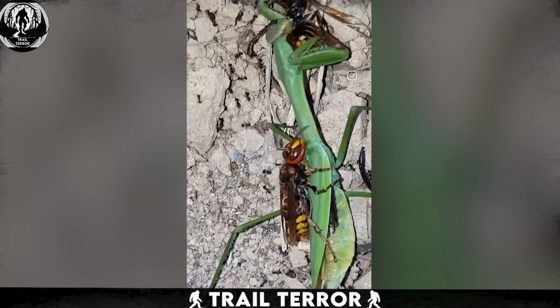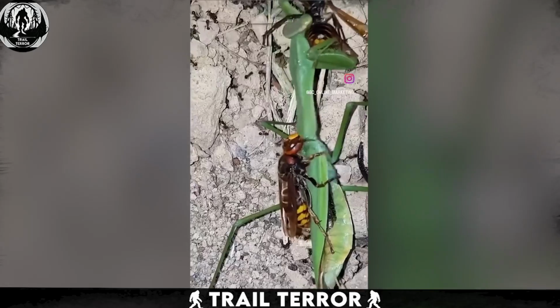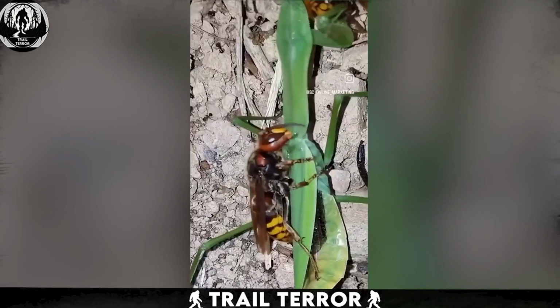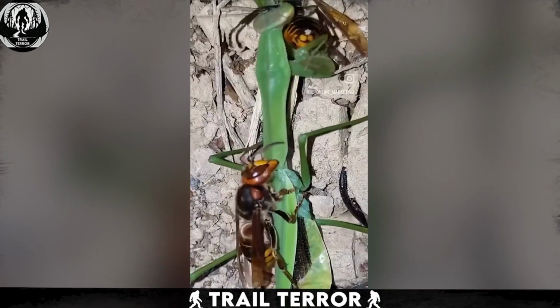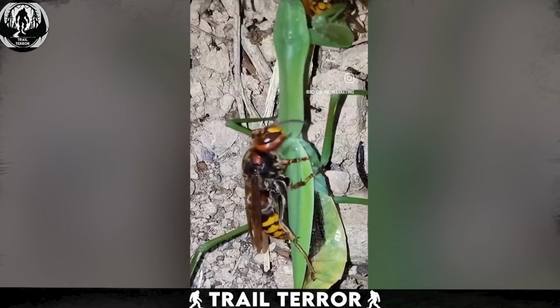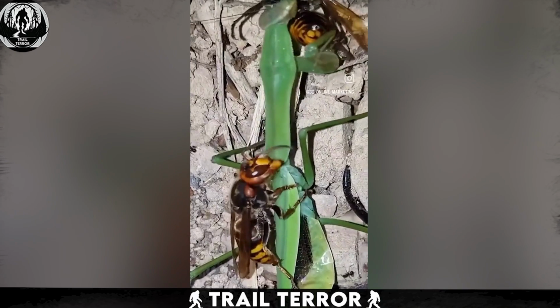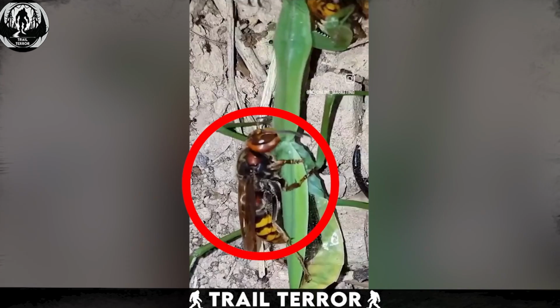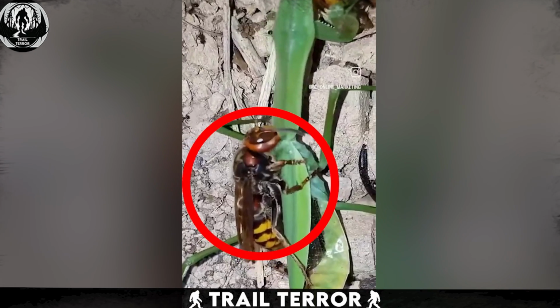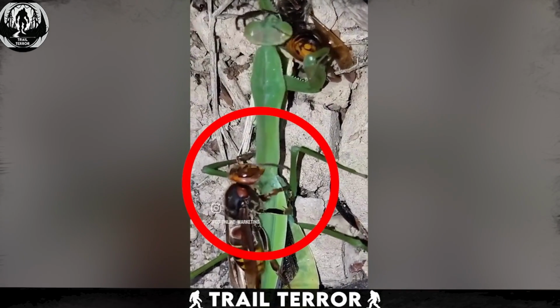This video showcases a fascinating and odd moment in nature, displaying a European mantis that is busy eating a wasp. Normally, we just see the mantis as the predator, but there's an unusual twist here. While the mantis is eating the wasp, there's another wasp at the lower part of the mantis's body, and it looks like this wasp is trying to eat the mantis.